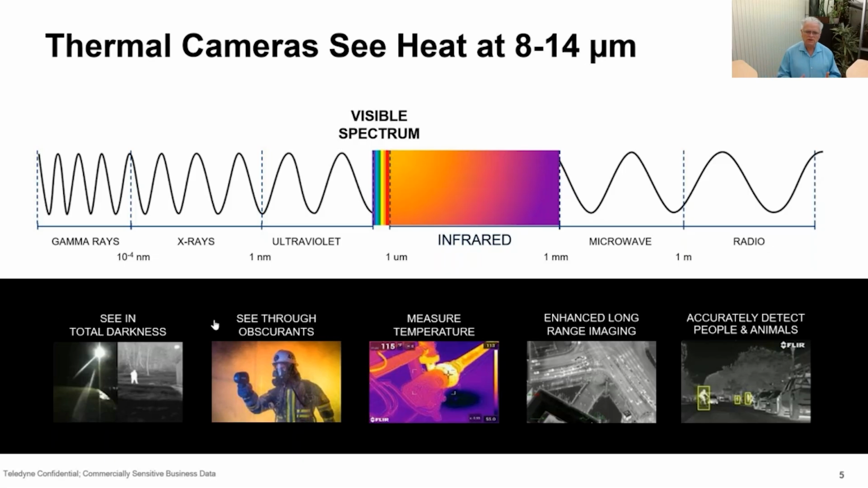And then because we're out at these longer wavelengths, 8 to 14 microns, and we're only relying on the heat to travel from the object to the thermal camera, a shorter path, we're able to achieve very incredible long range imaging. And even though we're looking and visualizing heat, our data presents itself very much like visual camera data. So we're able to leverage machine learning and recognize and classify pedestrians, bicyclists, and the like.